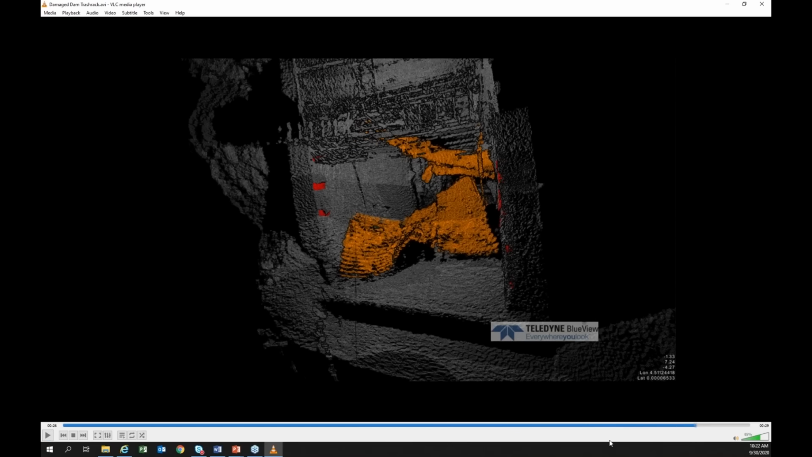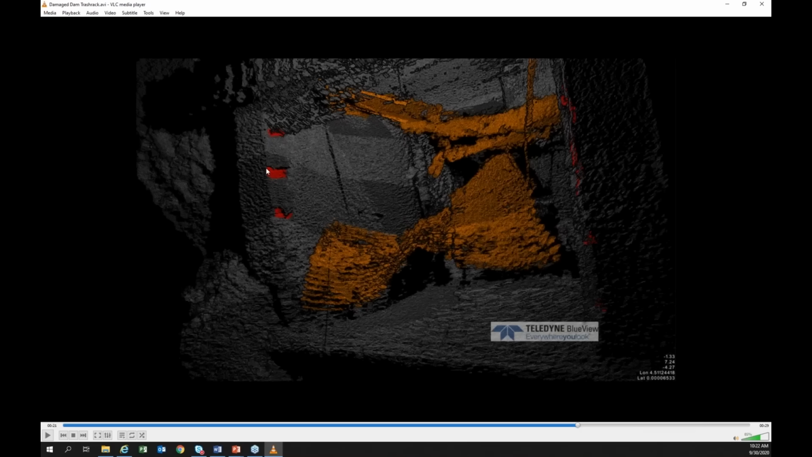And you can see, I'll go back to zoom in a little bit. You can see the damaged pieces of concrete highlighted in red for display purposes along the sides. And then the trash rack that broke off and almost got sucked into the intake.